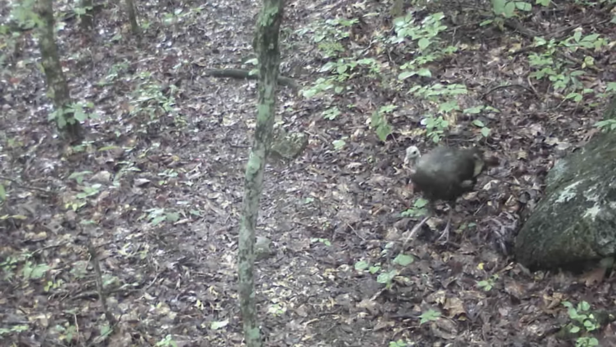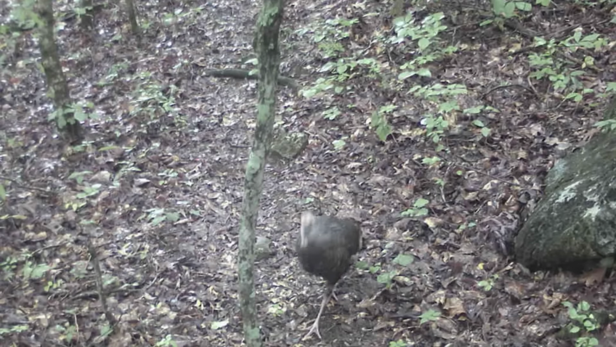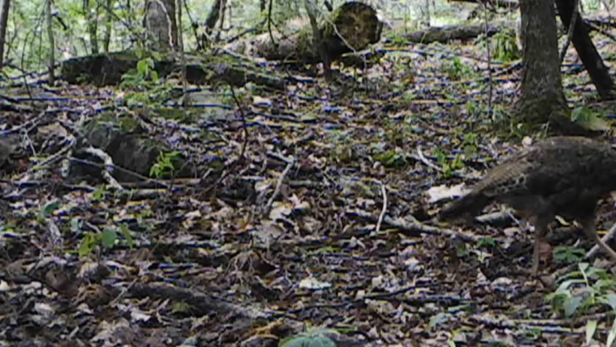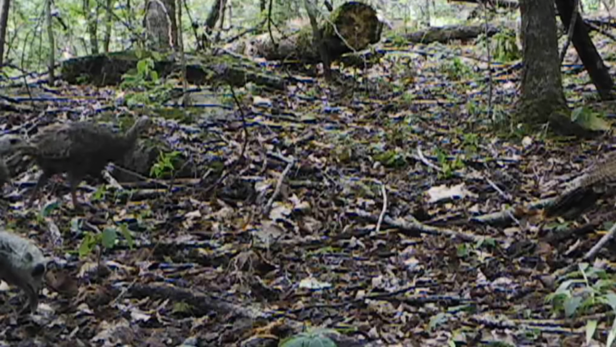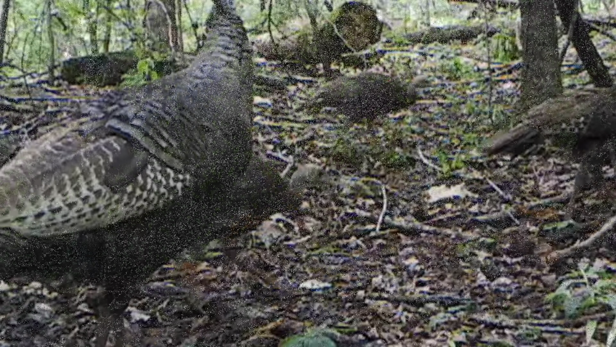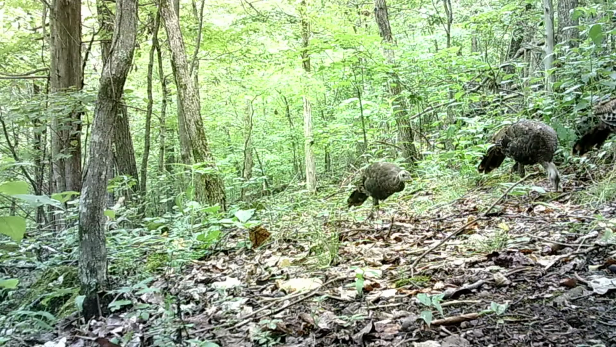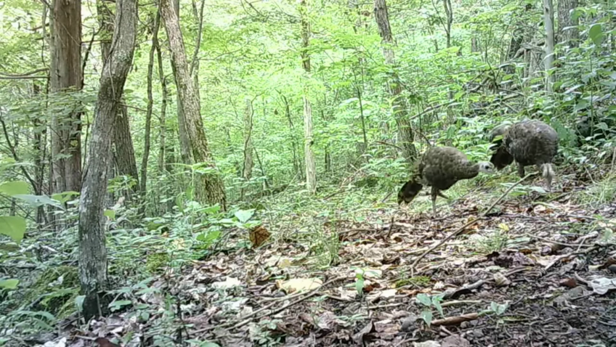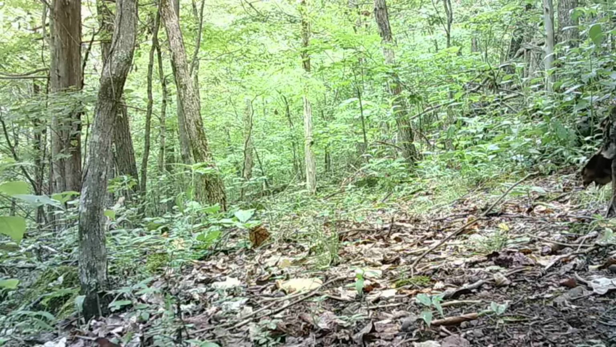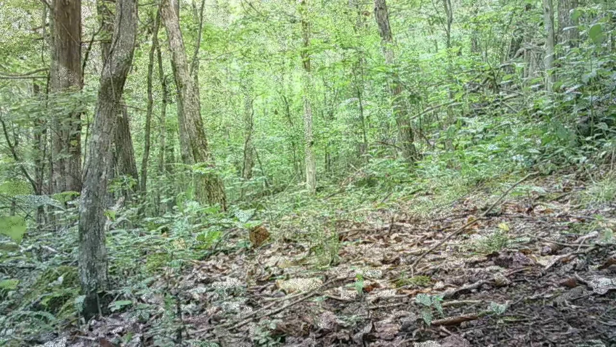And the little young turkeys moving around. They're growing up fast. I'm glad they survived. And here they are again in a thicket. And they're growing up. And here they are again. They're just moving around good this week. But they don't like this heat. And I can't say I blame them either.